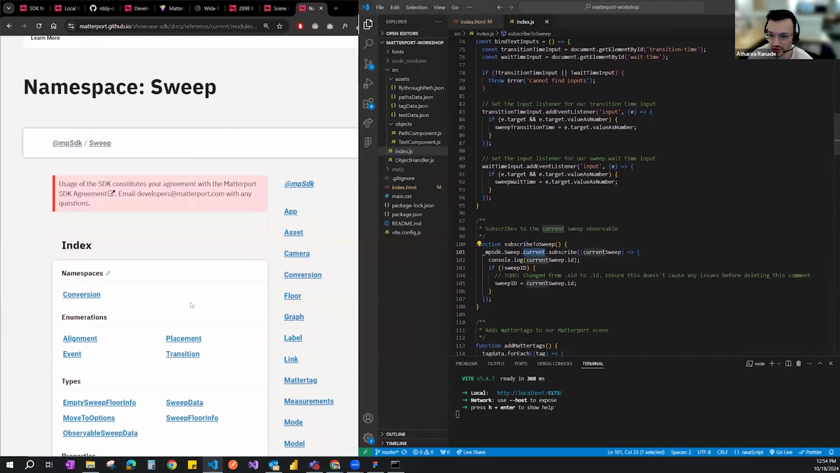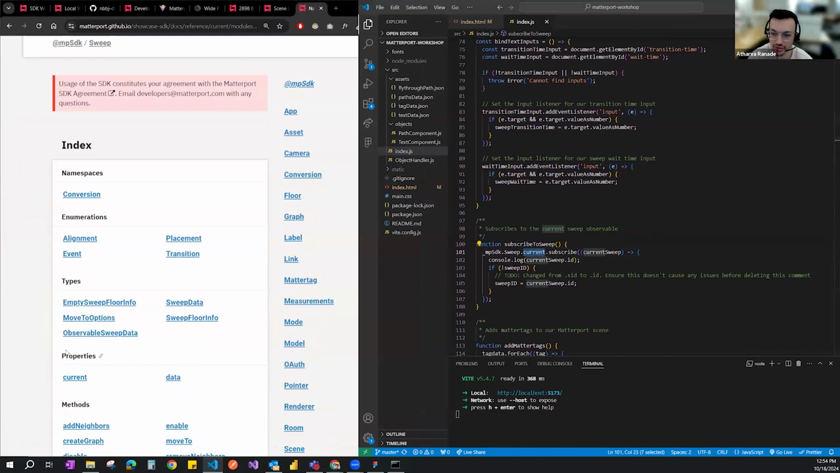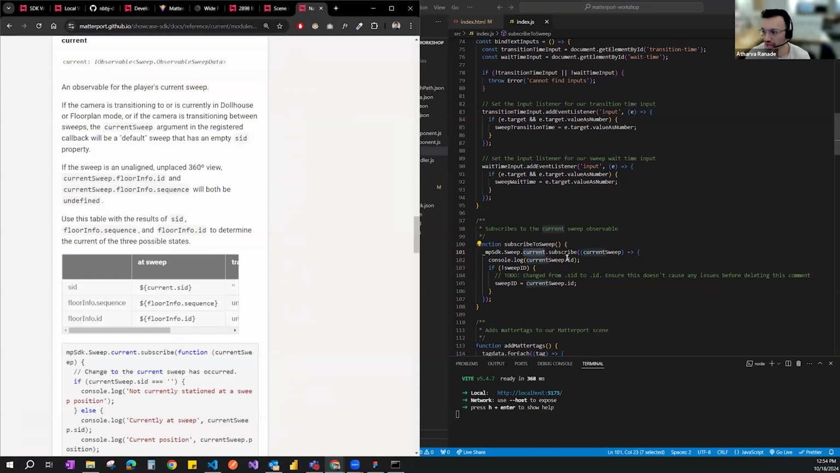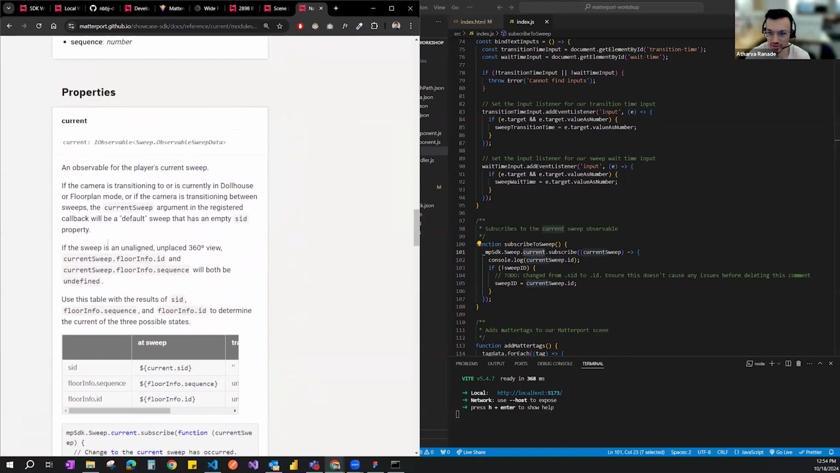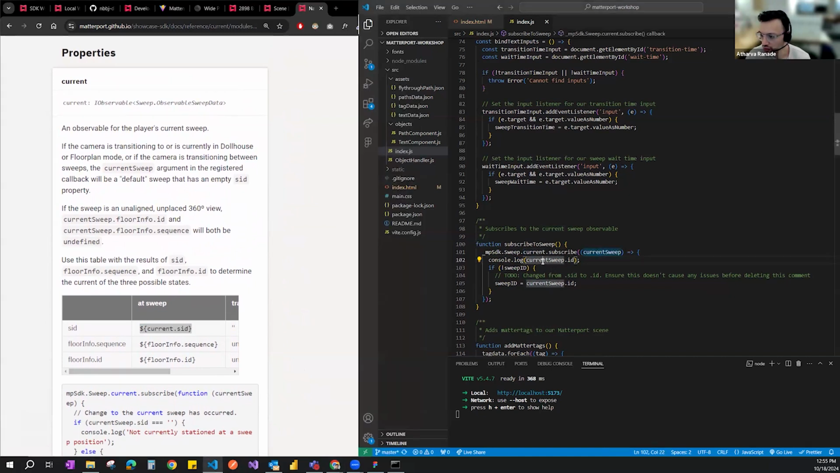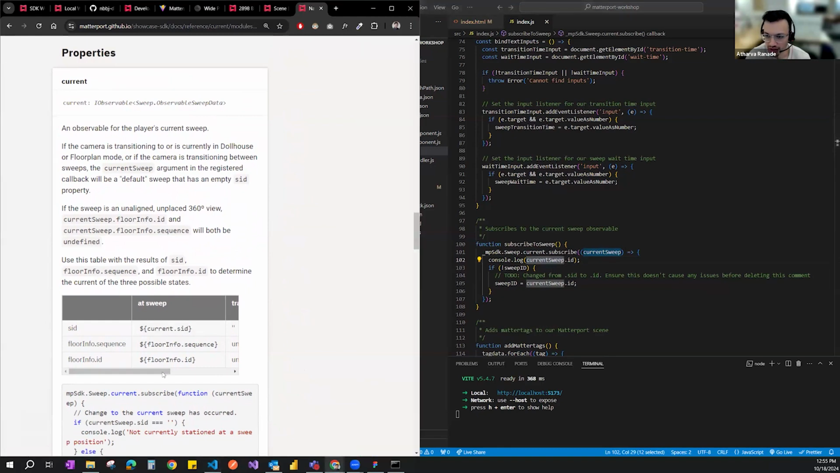And then current, so we have a few properties of the sweep, and the one that we want is what sweep I am on at the moment. That's the current sweep that I'm on. And then we're going to subscribe to it. We use a subscribe function that gives us the sweep that we're at specifically. So current sweep.id gives us the ID.